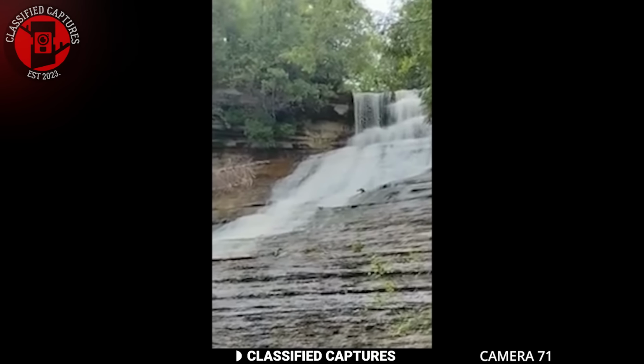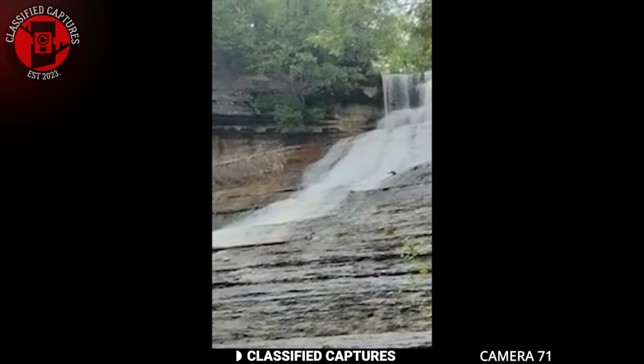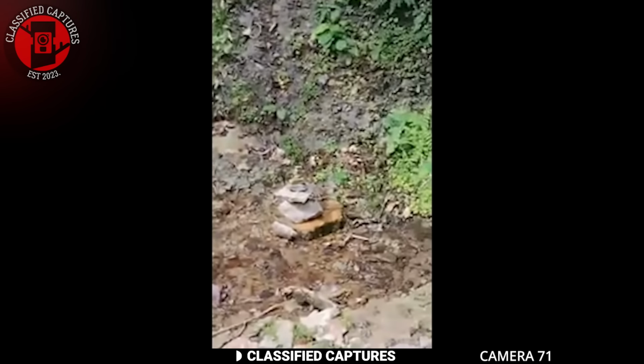Did you know many individuals who have come across Bigfoot sightings in places of sleep have always noticed rock stacks?